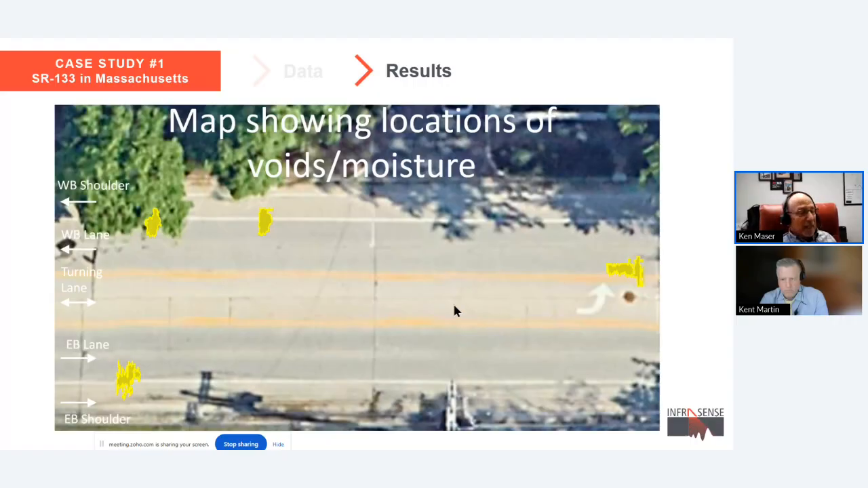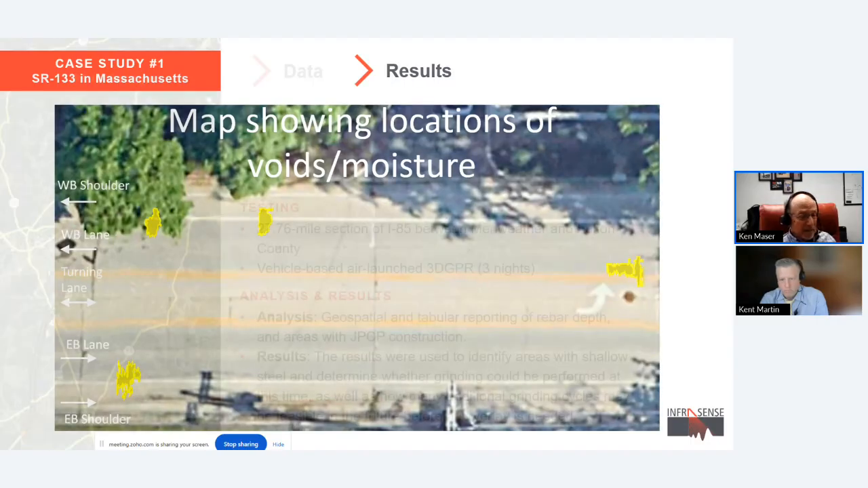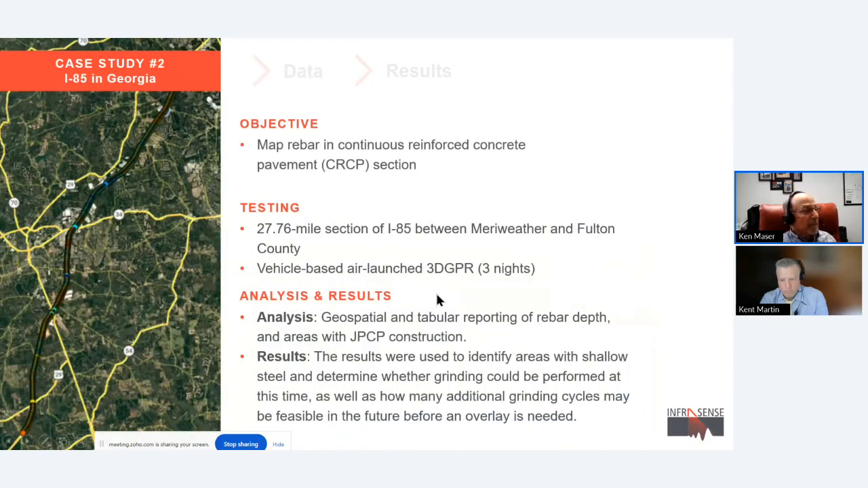So my next application example is in Georgia. This was I-85, and the goal here was to map the continuous reinforced concrete in the pavement. This was a 27+ mile length of highway. It was surveyed with an air launch system, driving at continuous normal driving speeds. And I think given the number of lanes and the number of passes per lane, this was a 3-night project.